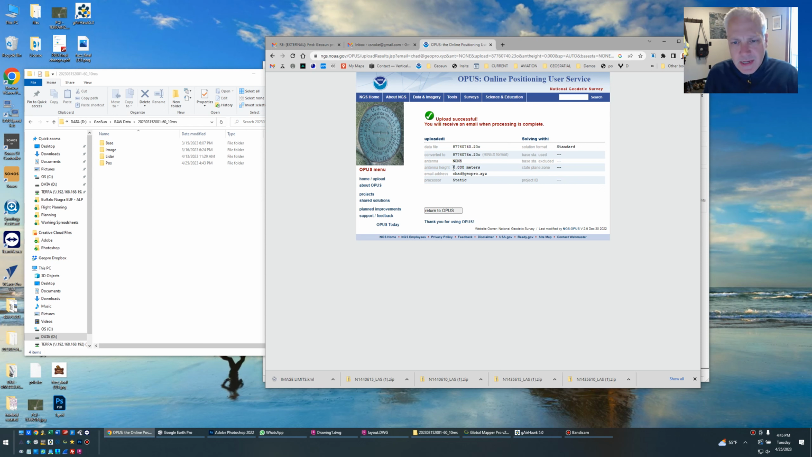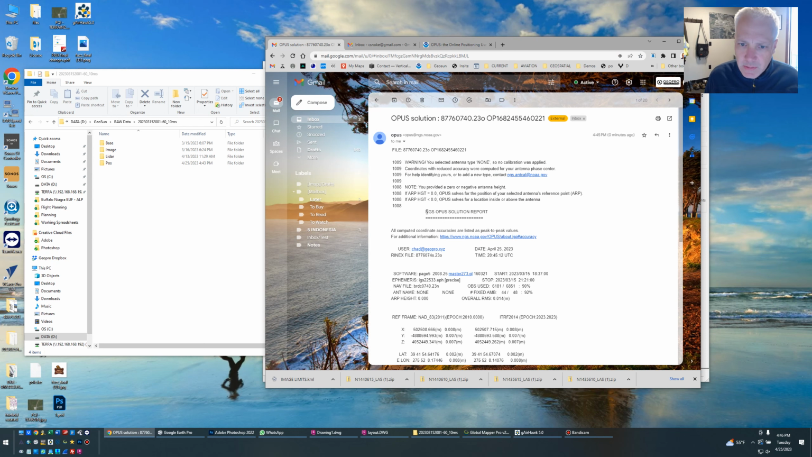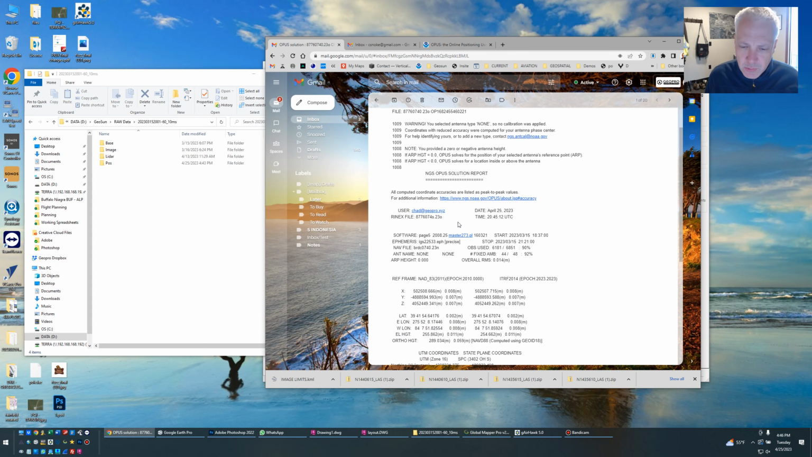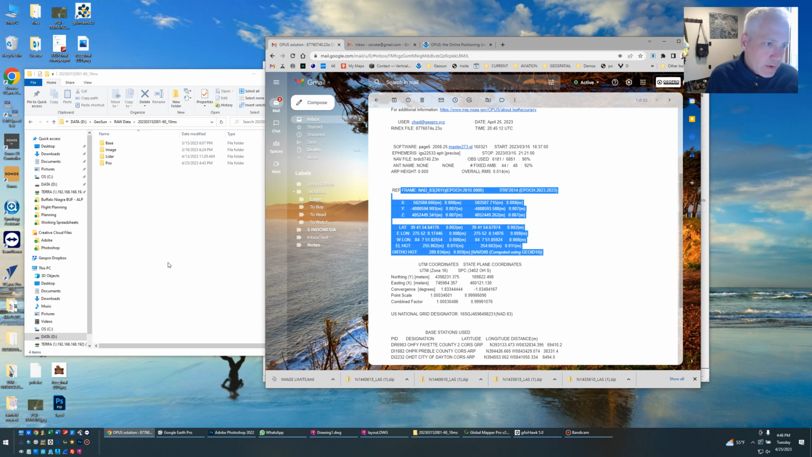For technical reasons, I set the antenna height to 0 and I say that there's no antenna. This way I get a position at the antenna phase center. This is a roundabout way of getting the exact coordinate of the phase center, and then I don't have to worry about antenna heights or anything. If I go back here, this is the OPUS solution. These are the coordinates in NAD83.